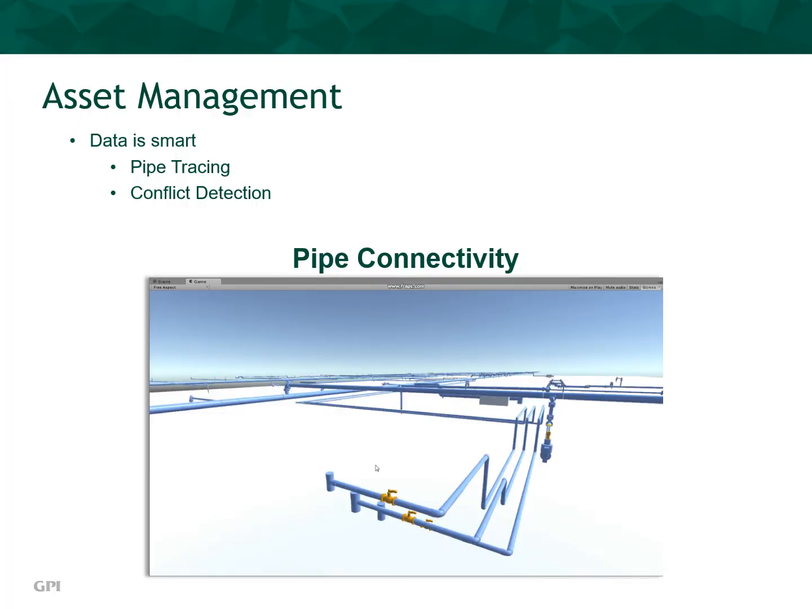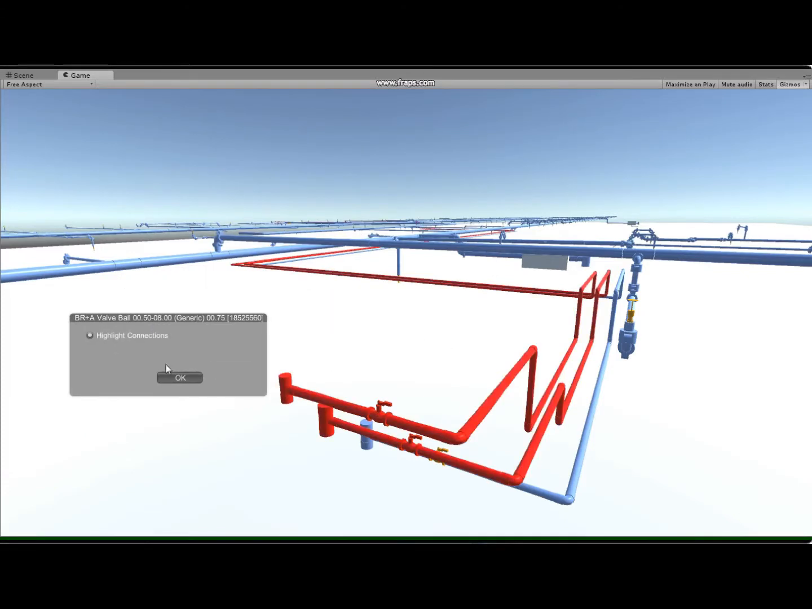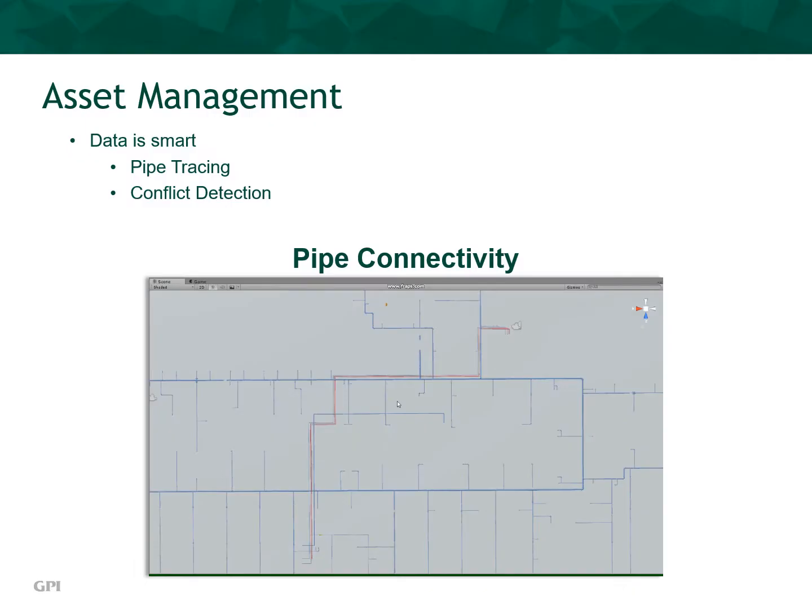For asset management, the data is smart, not just a series of points, lines, and polygons. In this short video, you can see how a single or multiple pipelines can be visualized or traced from beginning to end. This facilitates conflict detection in infrastructure.